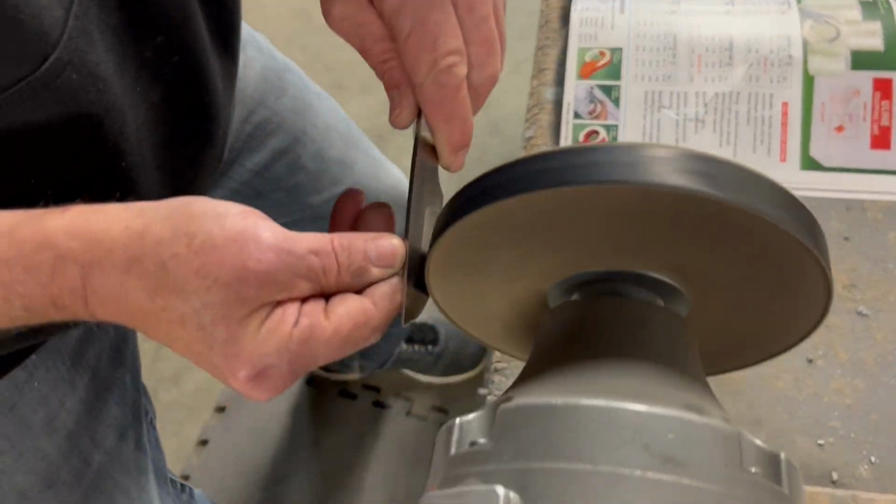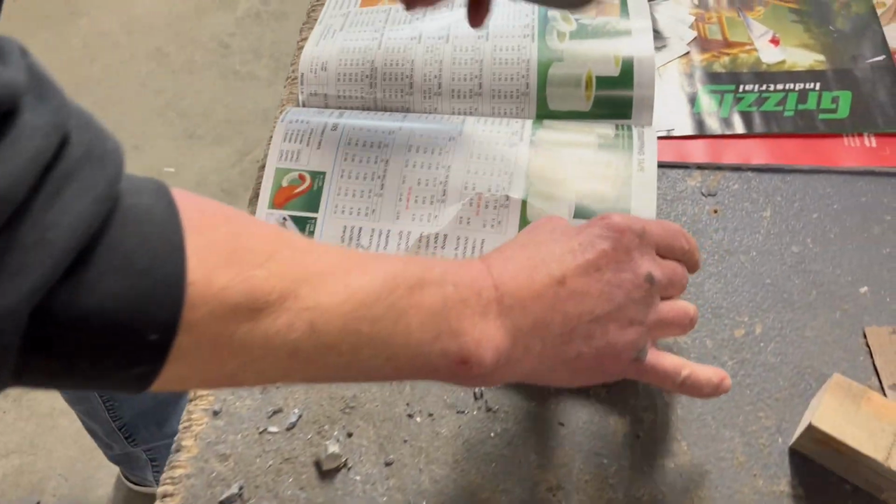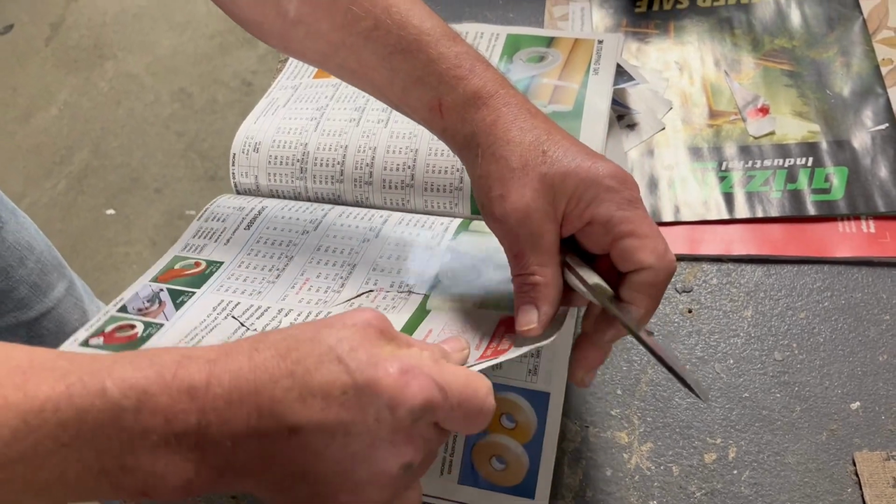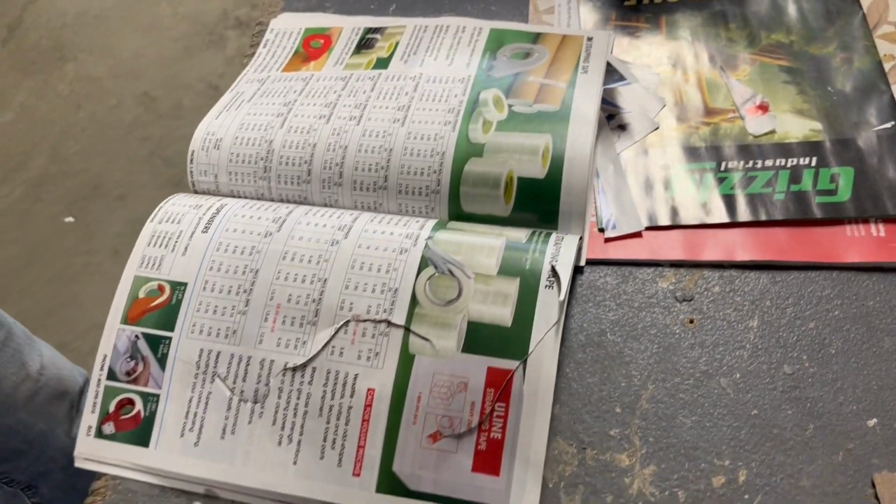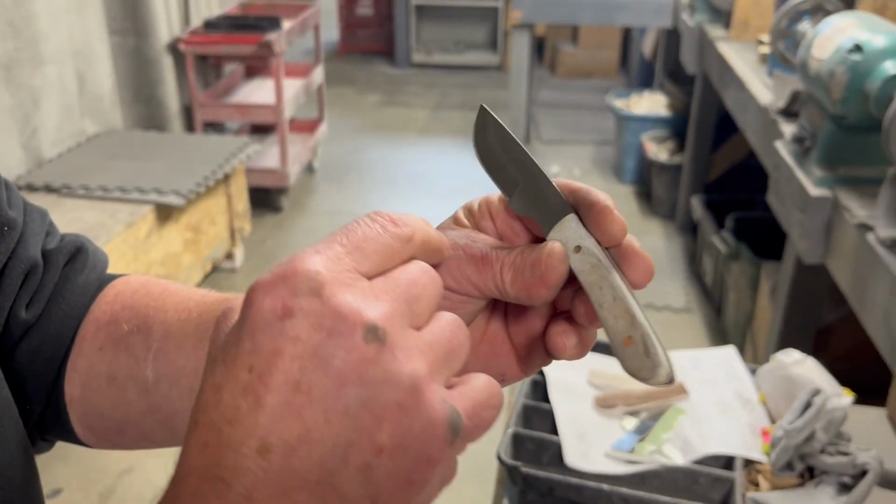Sorry about that. I normally don't, but that shows that, by golly, you're not going to turn it loose until you're finished with it. You know it's going to be good. Yeah, it's really important. You know, I mean, people buy a knife. There we go. Oh my gosh. That's the way to do it. Smooth as butter. There. So now we wipe it down.